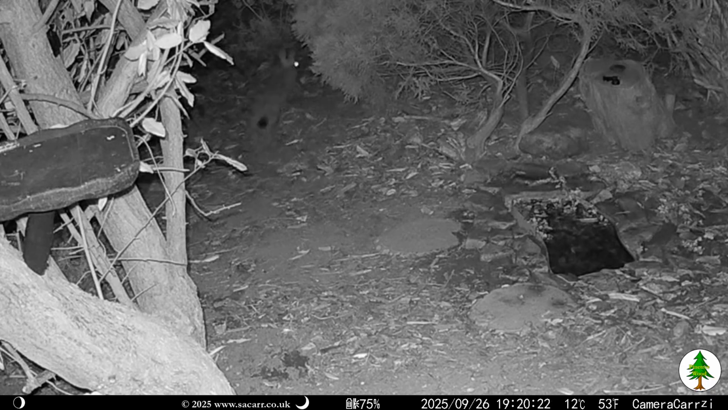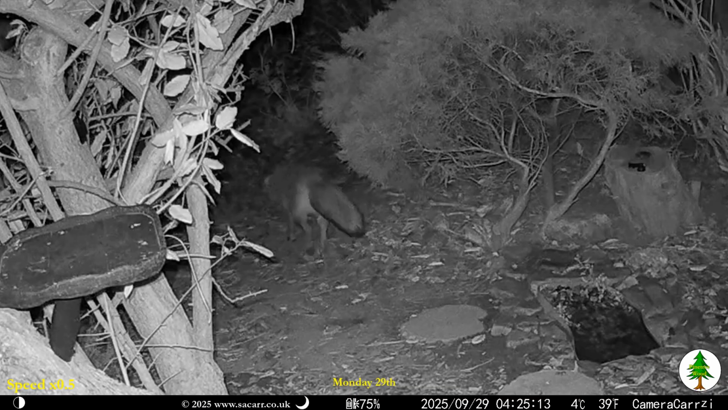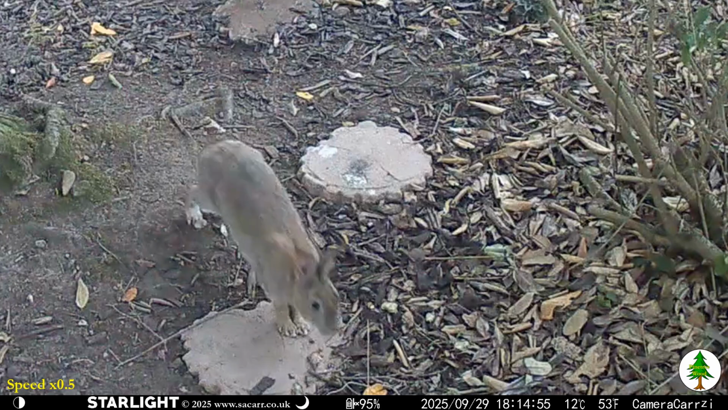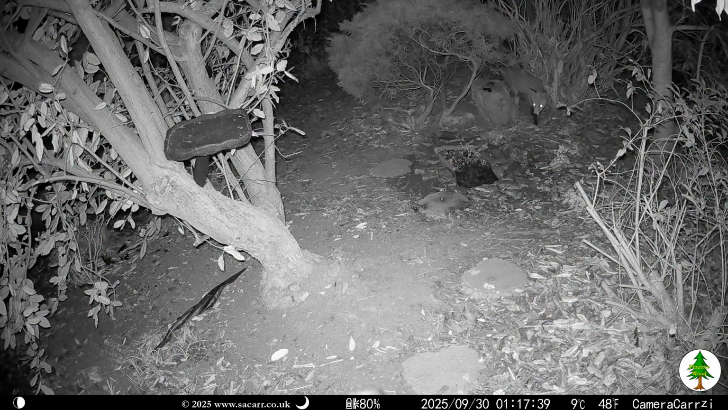The rabbit was back that evening and again the following morning. The fox made a brief appearance pre-dawn on the 29th, with the rabbit back for that evening. The two young foxes ended the captures for September.